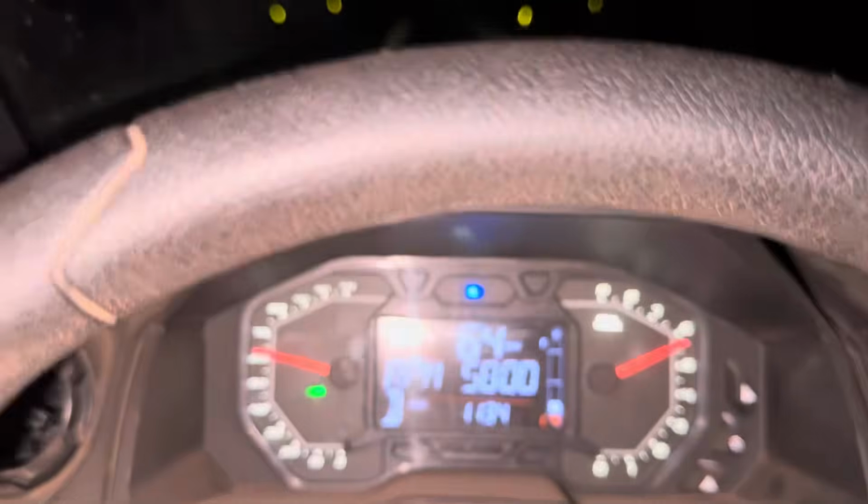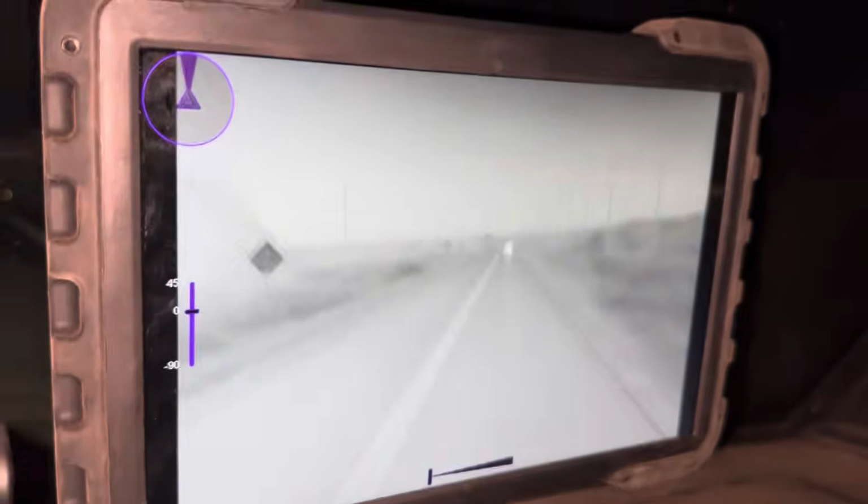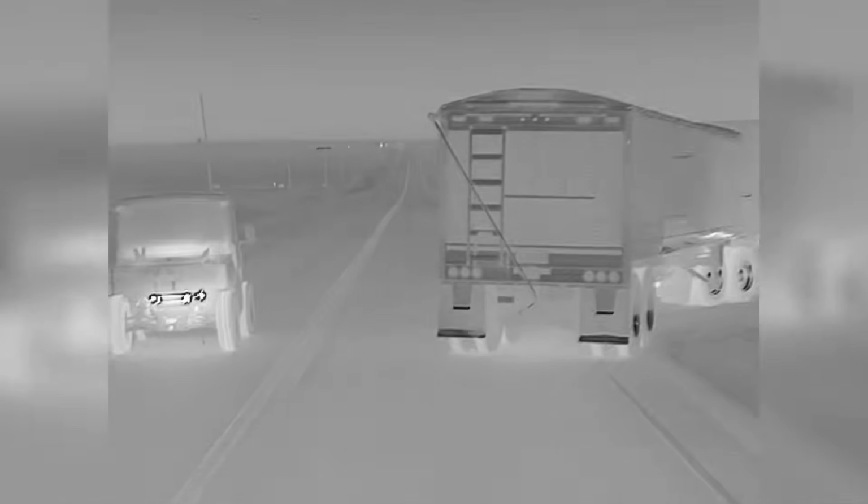Driving at 65. The screen's a little bouncy. Imaging, you get 5 different color palettes: white hot, black hot, rainbow, magenta, and green hot. I'm a sucker for white hot, but there's options for whatever works best for you. The sensor sensitivity is great, and it picks up heat signatures out past 1,200 yards. Even zipping like 30 through pasture, this thing holds on all right.